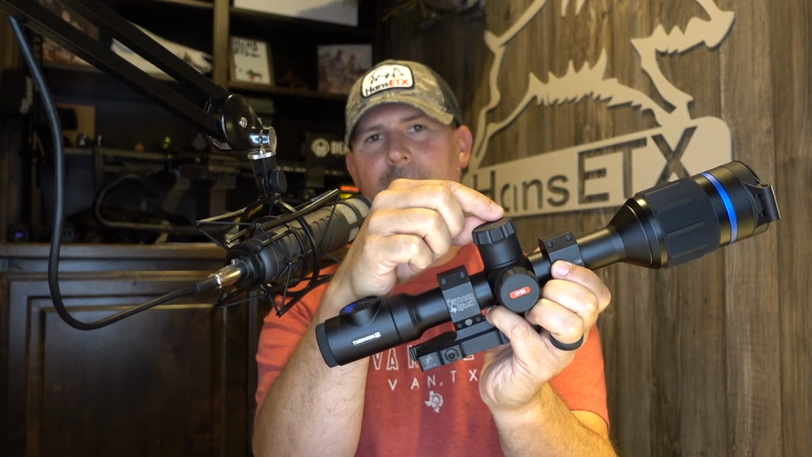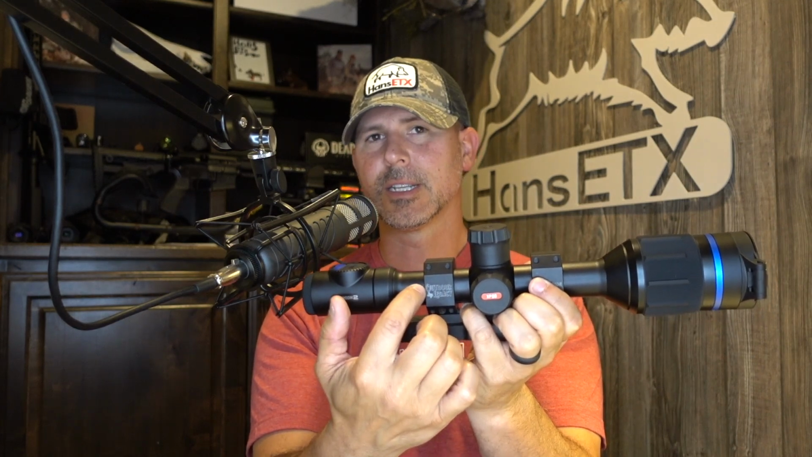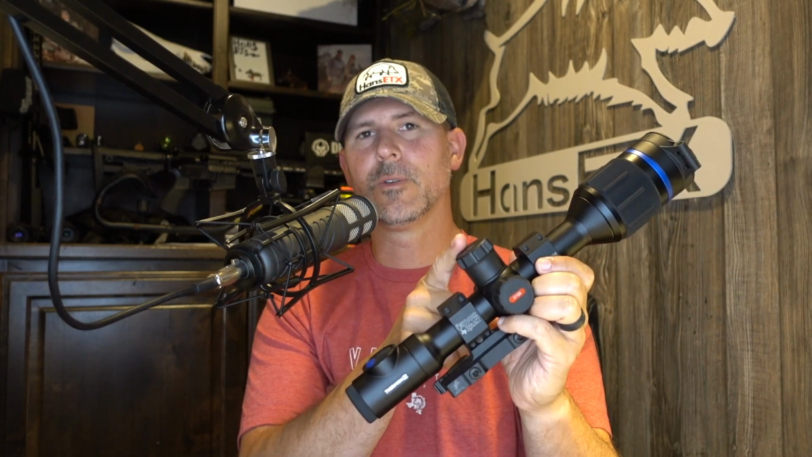You've got your external battery. This is a battery cap that flips off. There are 2 batteries in this scope. There's an internal battery that does not remove, and you've got one removable battery. Those 2 batteries relay back to each other to give you extended battery life. But this one can be removed, and you can interchange it and put a new one in if you're hunting for long periods of time at night, to be able to get longer run time. You can expect to get close to 6 hours of run time on 2 fully charged batteries.